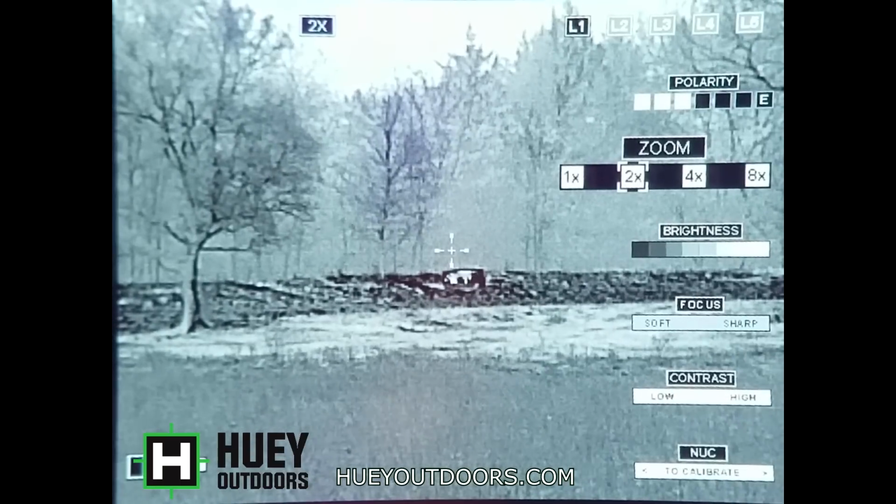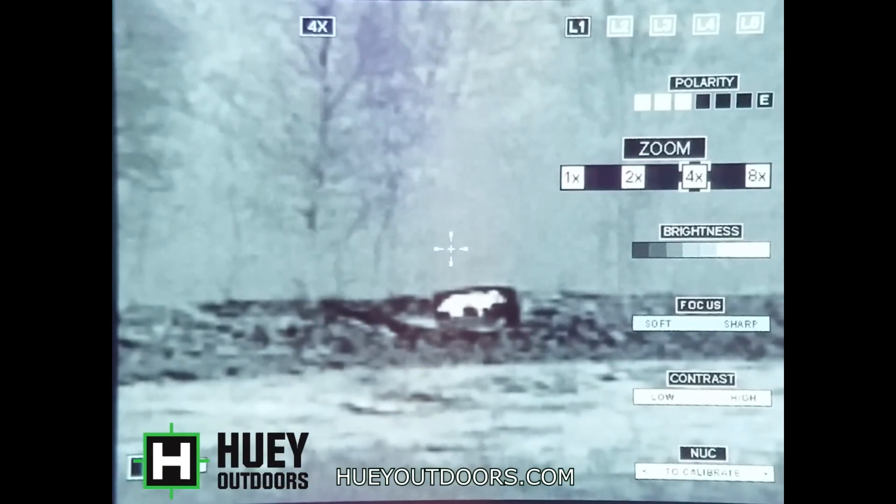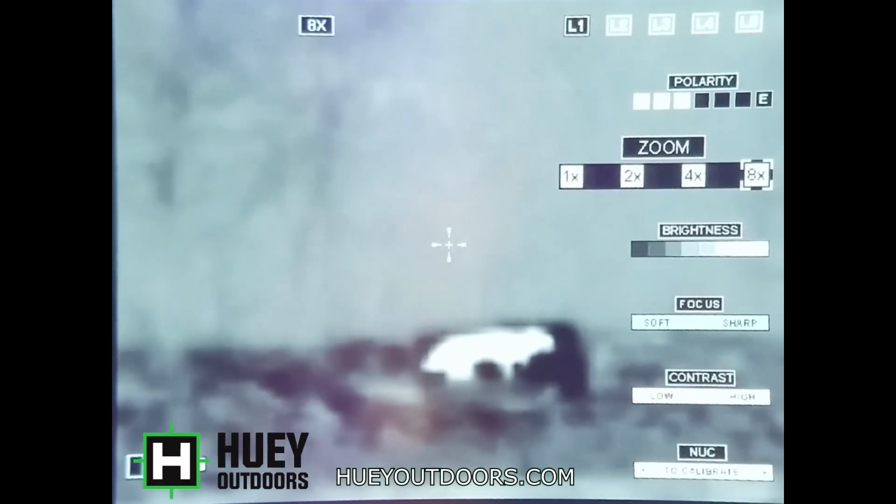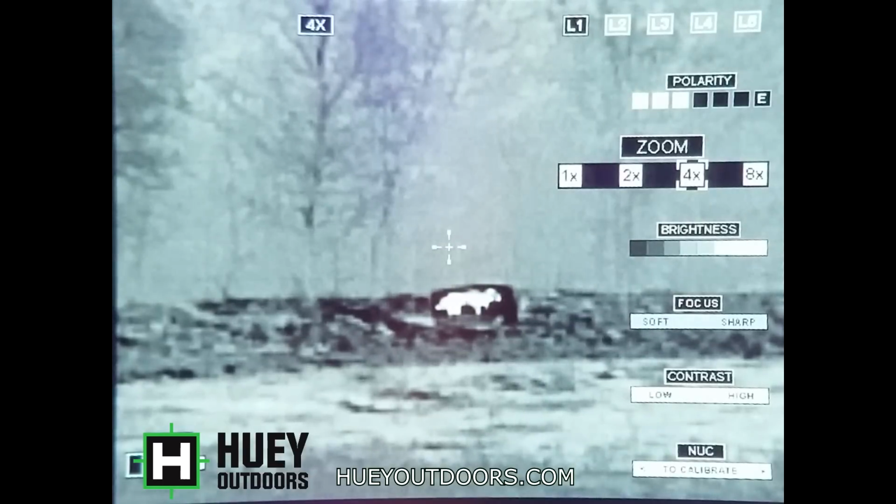Coyote at 100 yards, so 2 digital X, 4 digital X. I think that would be real easy to take a headshot. And 8x, even though you've reduced your resolution very far, I think you could still take a headshot there. We'll go back and we'll go through the different polarities.